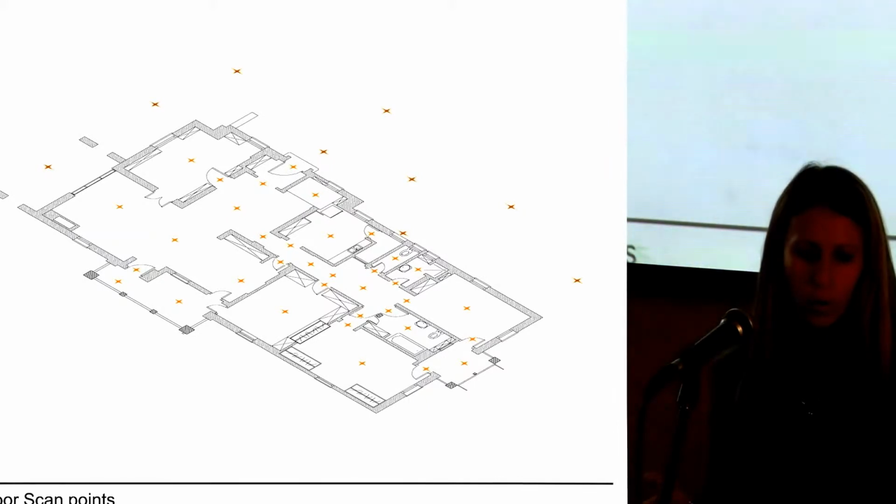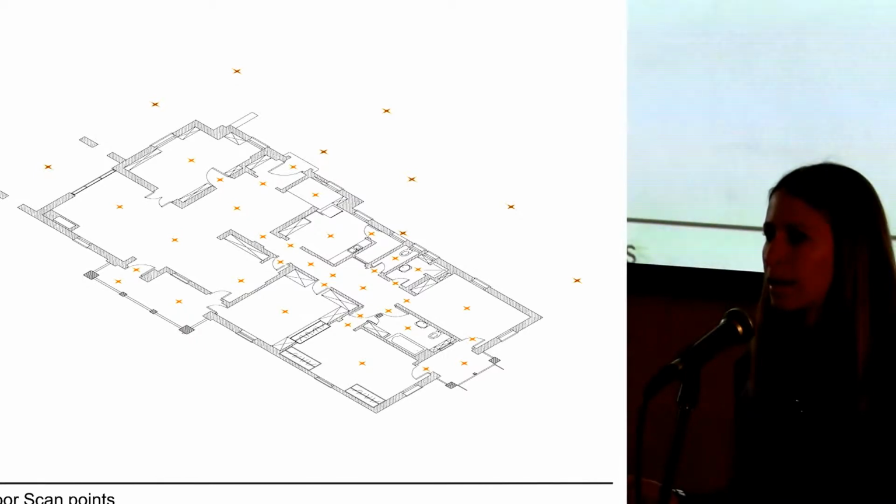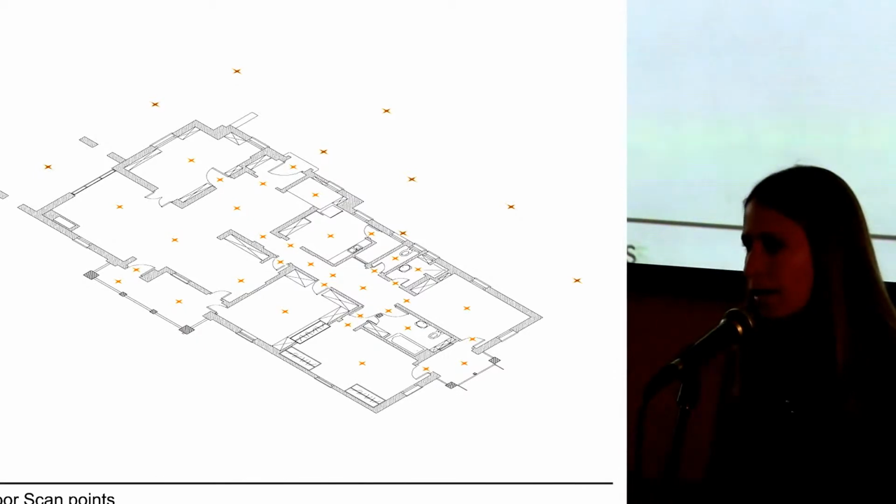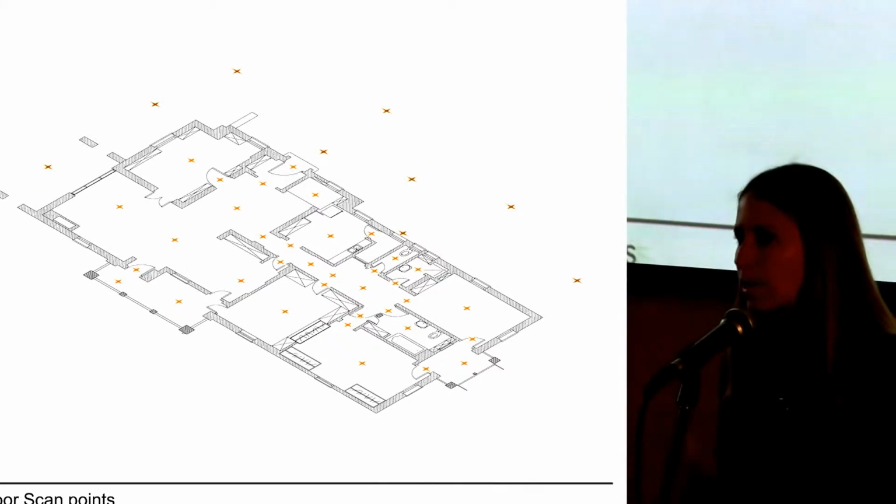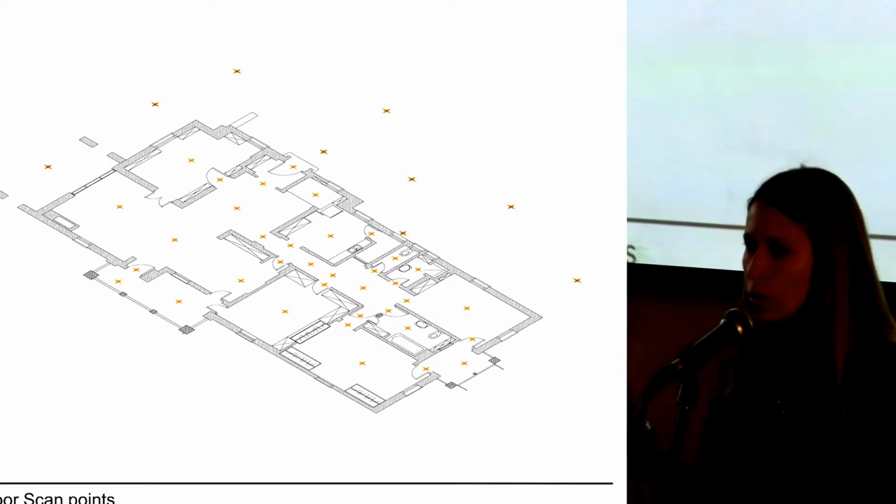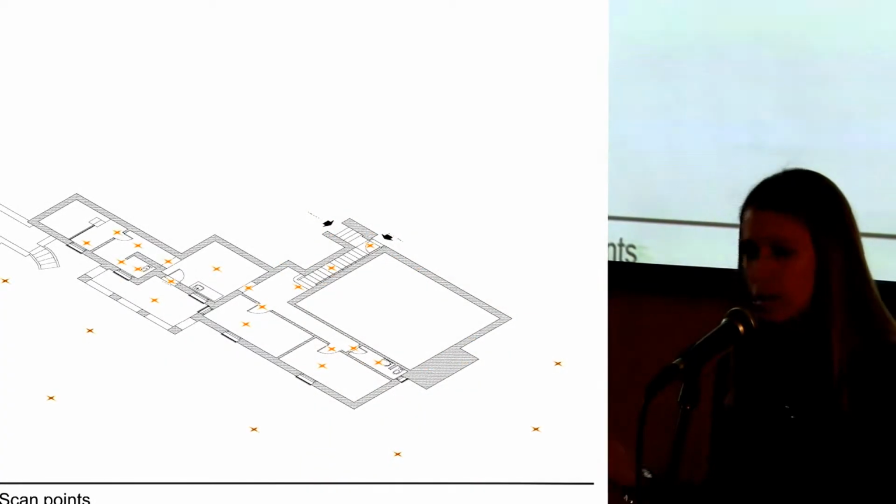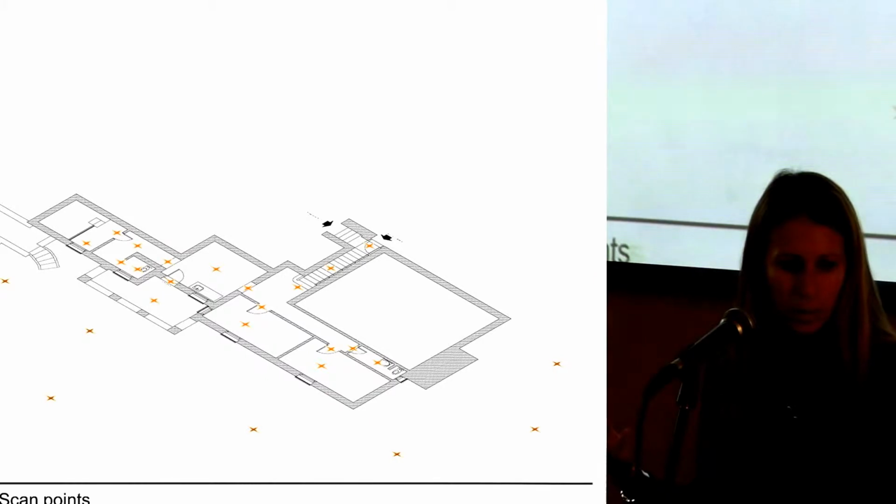And to scan this building, we had to take 72 scanning locations in the interior and the exterior of the house. On the exterior, we scanned in medium resolution and we took photographic imagery. In the interior, we just needed to scan in low resolution, which was accurate enough.